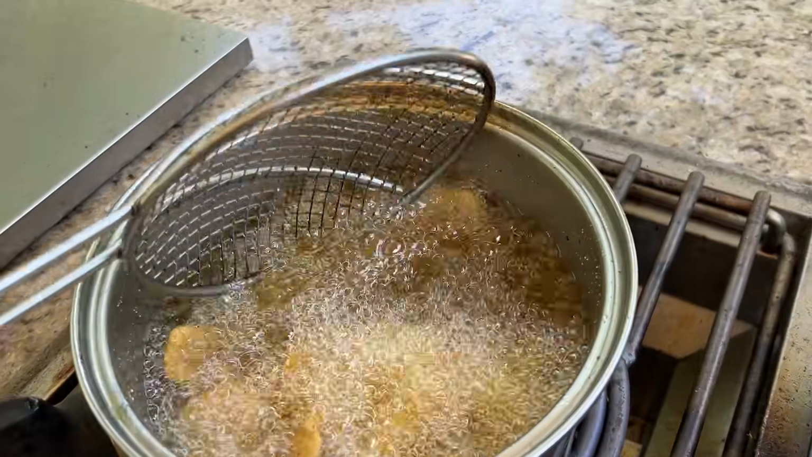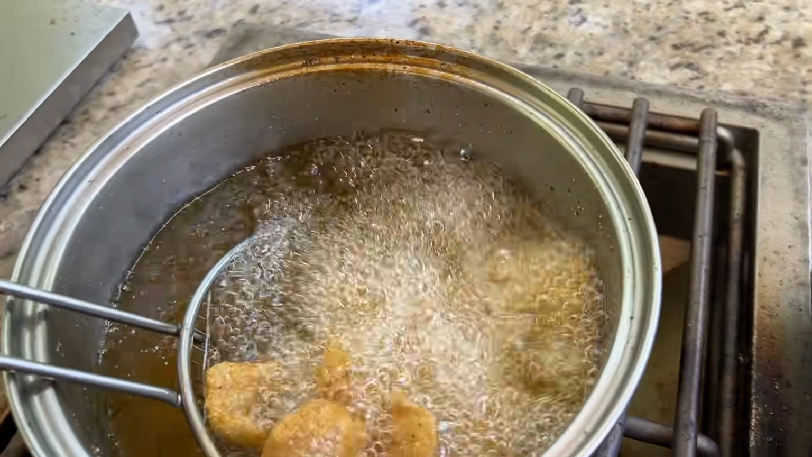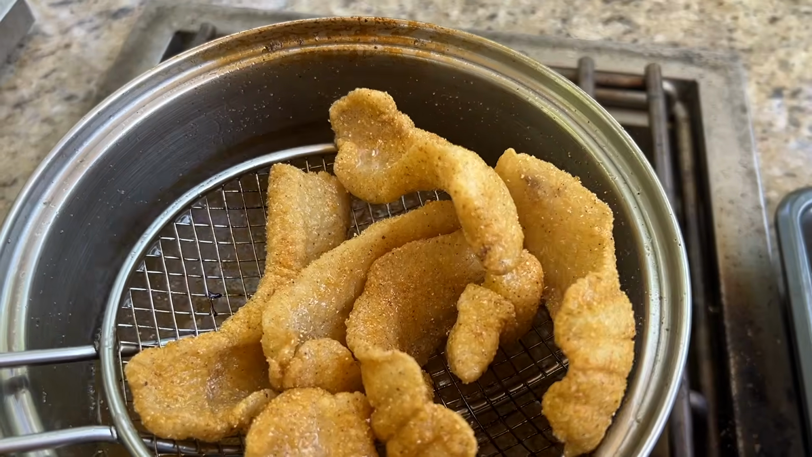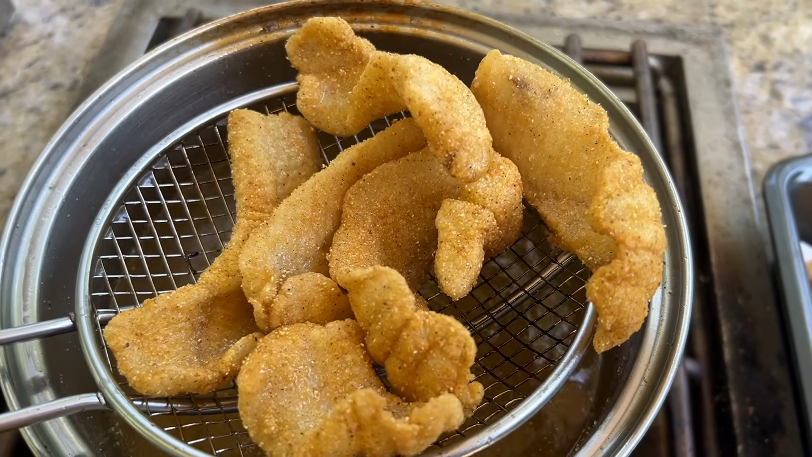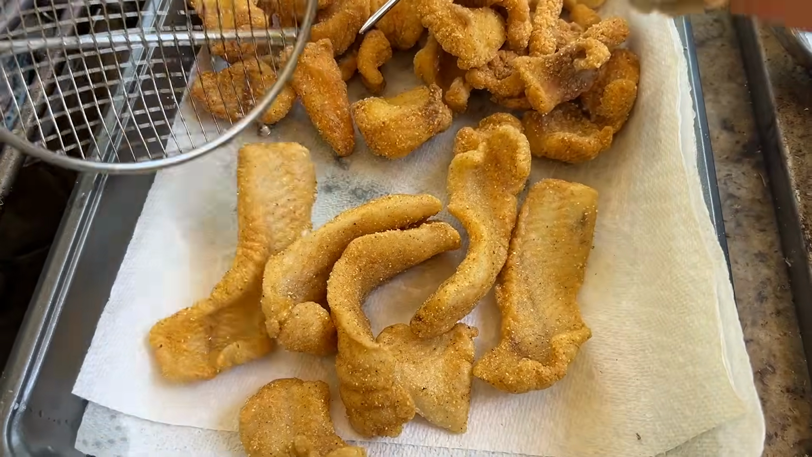I asked a question on Facebook the other day, Q&A, if anybody had any questions for me. And my wife's response was, What's for dinner? Well, today, it's fish. Any surprise to you? All right, the last little bit of fish coming out. It's Mom's favorite. All the crappie fillets. Aren't they so pretty? They are.